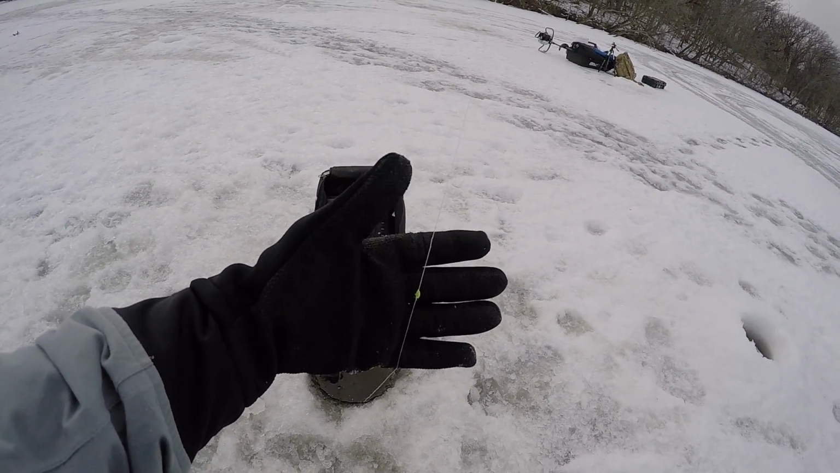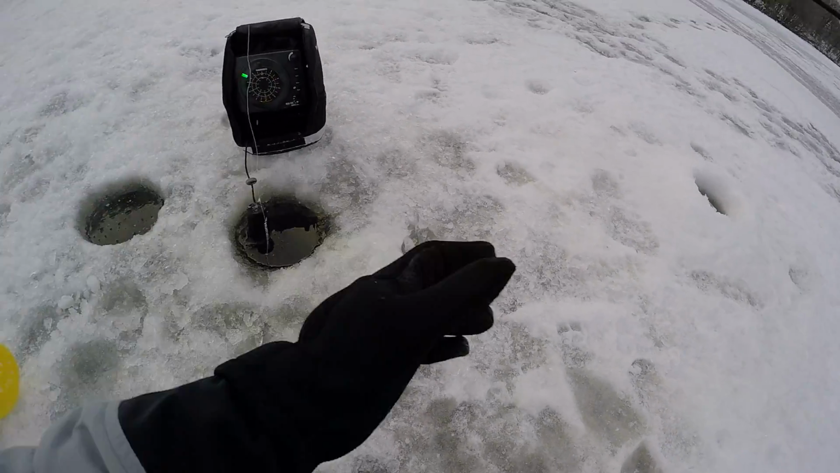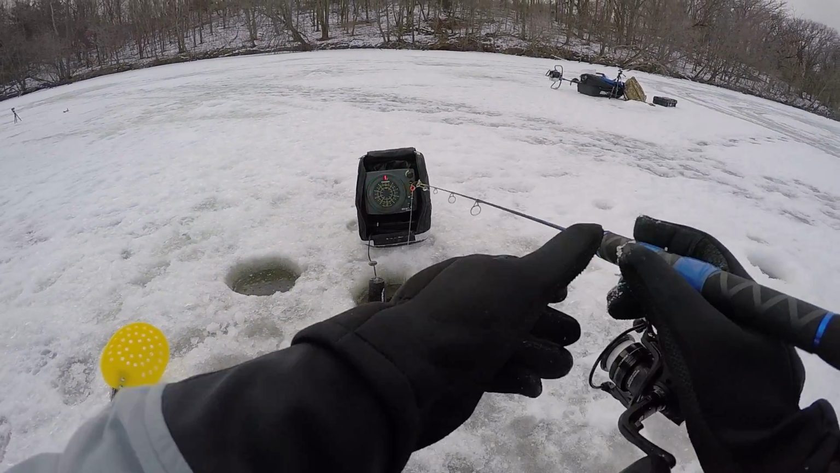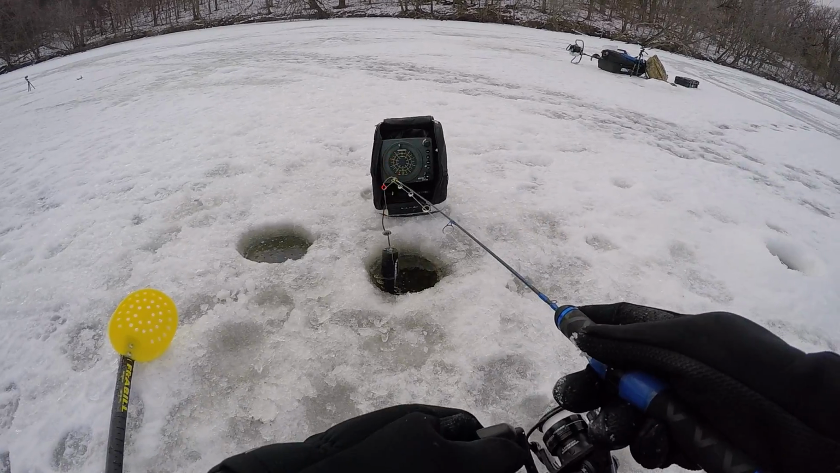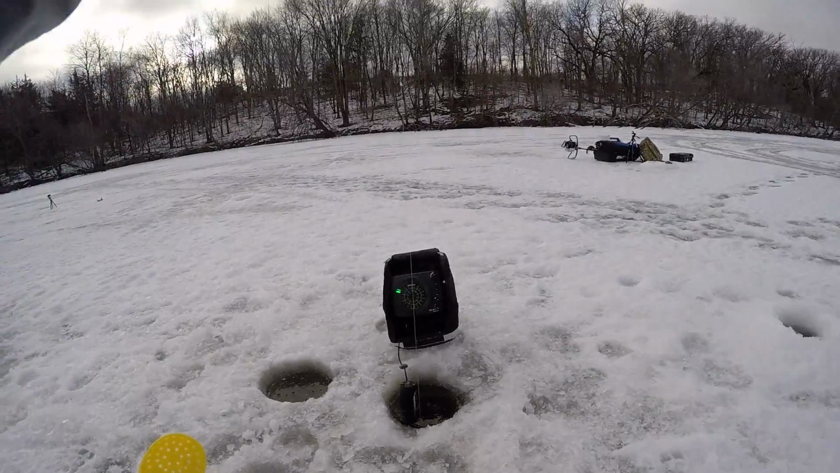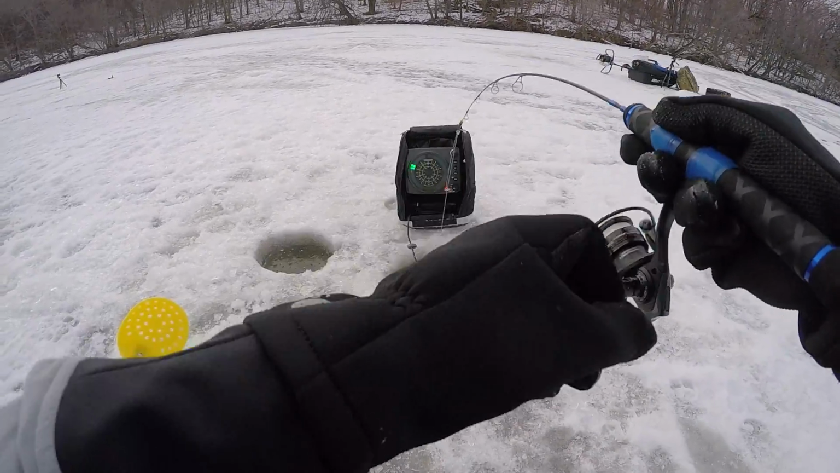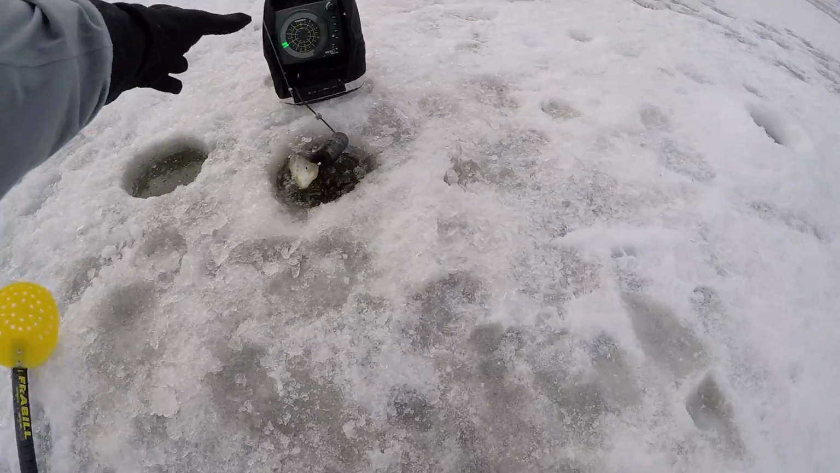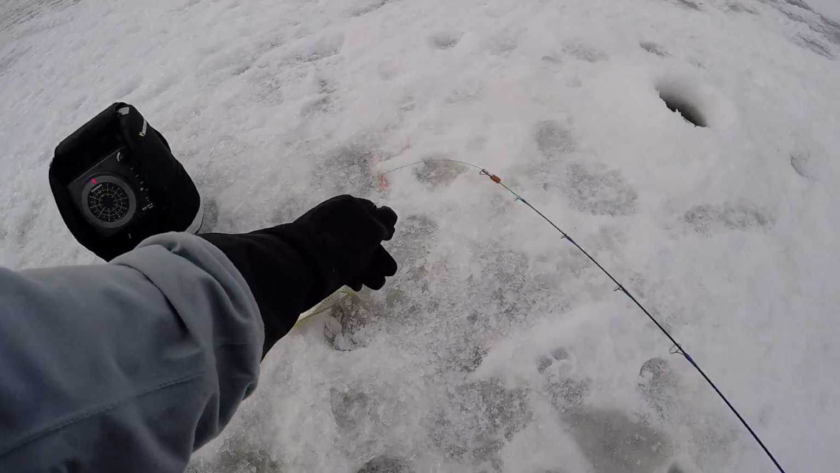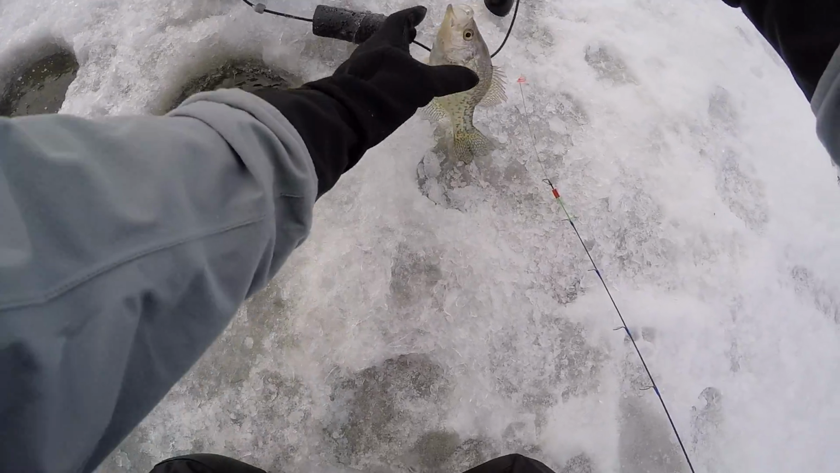Right there, I've got a bobber stop for the iFish Pro. And that is what is freezing and causing me a bit of an issue. Got him that time. Oh, he's all up in the transducer. Yep, I see ya. I see ya. Get this out of the way.